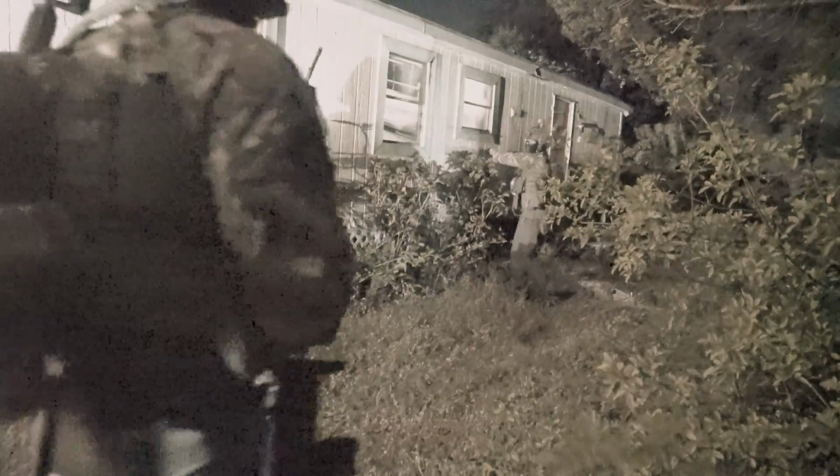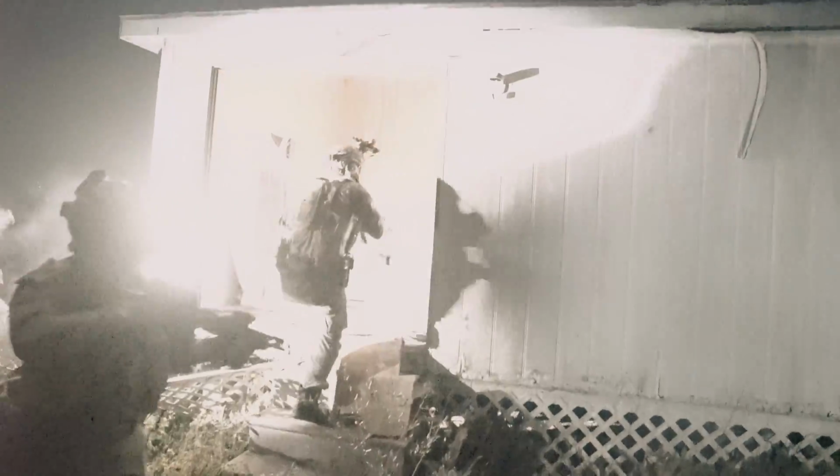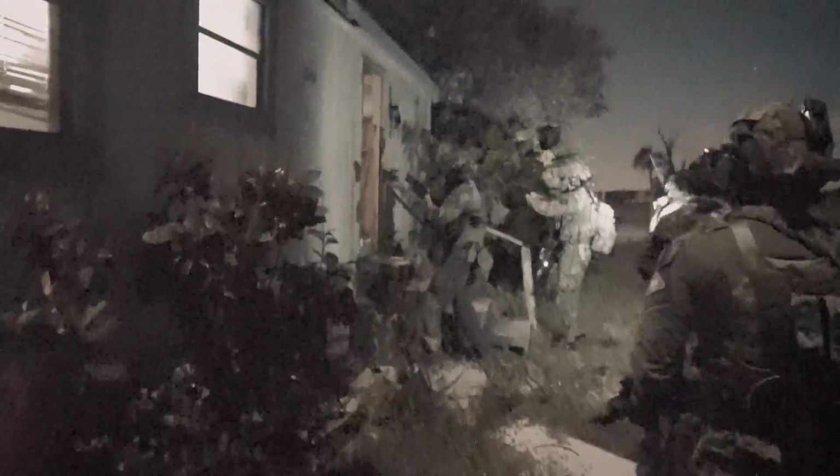Hey, come on, hit it! Let's go! Get that building! There's a guy in the suit in here! Chemical suit! We got a guy right in here! There's a guy in a chemical suit right here! Let's go! He's right in here! Clear it out! Go! Get in! Get that building!